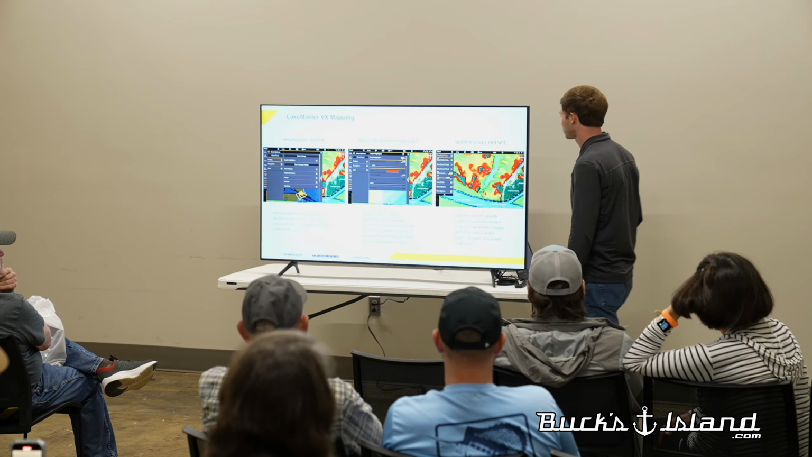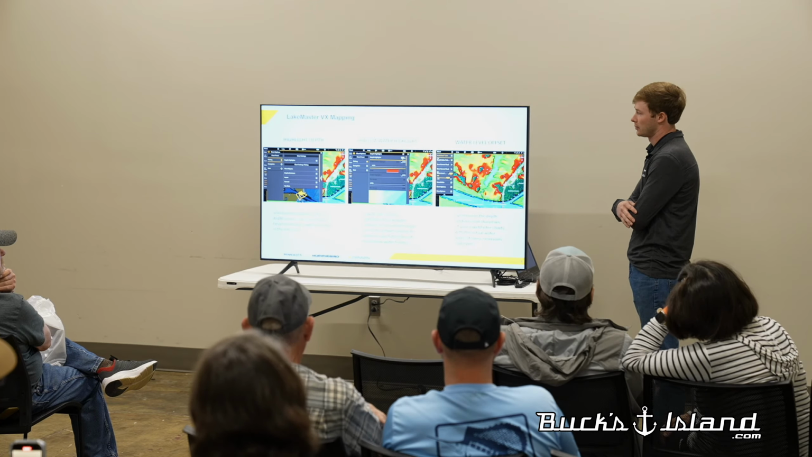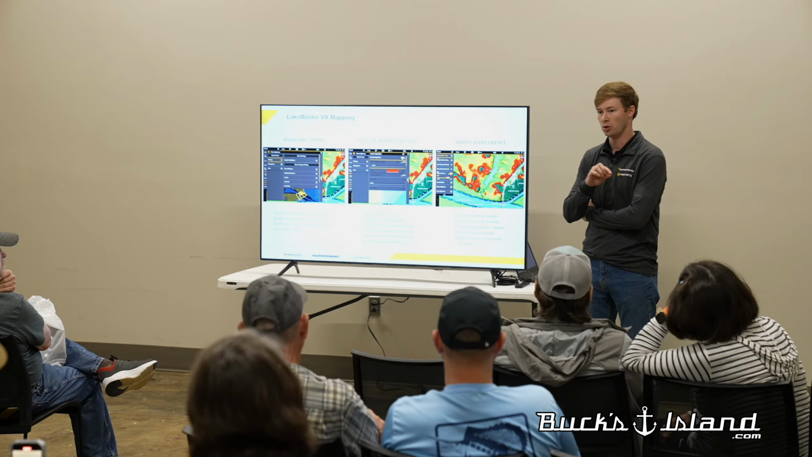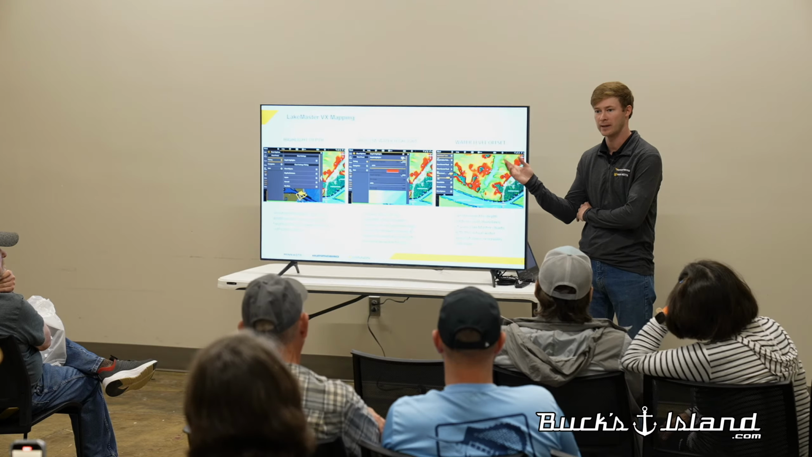One cool feature I didn't talk about, there is Smart Strike in both of these cards, and what that is, you can actually program and pick what lake you're fishing, the weather conditions, if it's wind, the spring, summer, fall. You can program all the fishing conditions for that time of year, and it highlights in purple areas of best interest based on the algorithm.